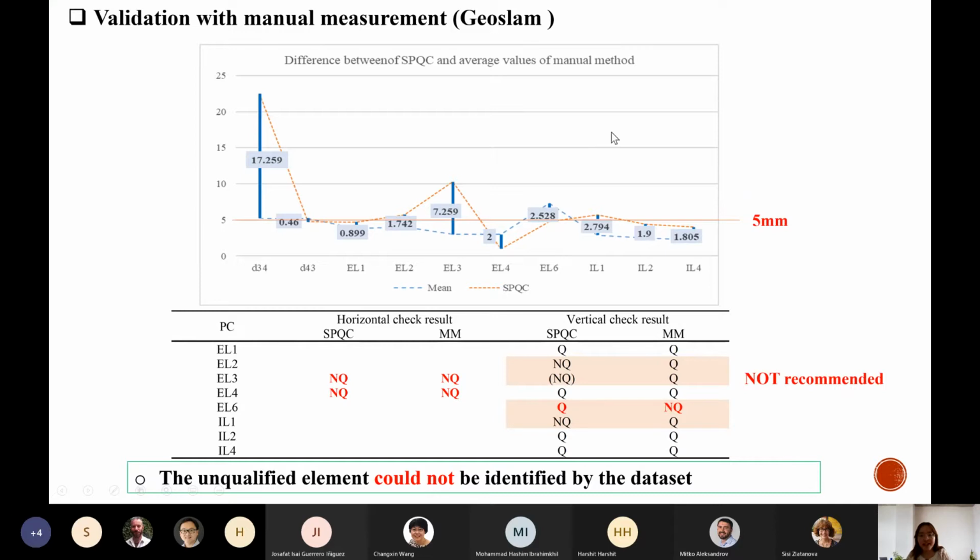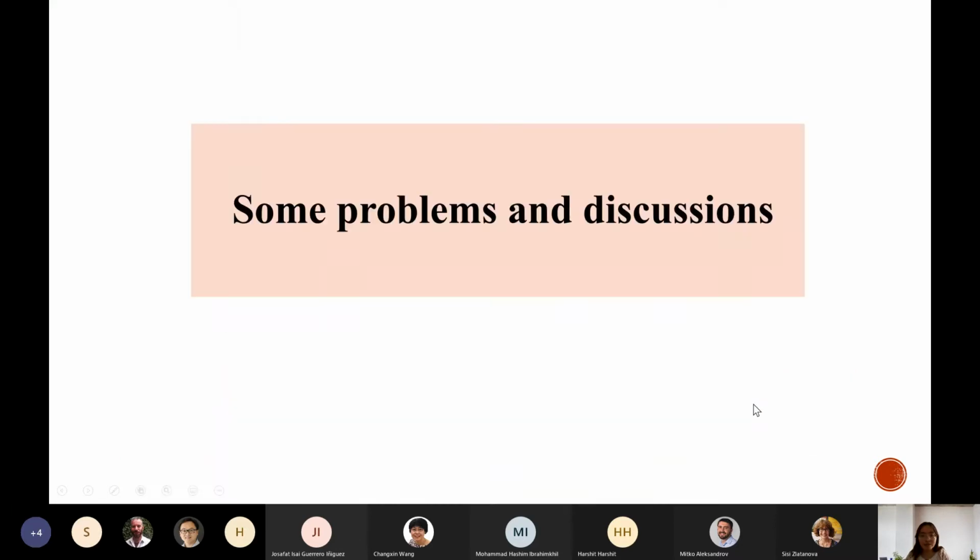Using this scanner, the result is not satisfactory. Some unqualified panels can be identified, and some qualified panels are wrongly identified as unqualified. So this scanner is not recommended for further utilization.